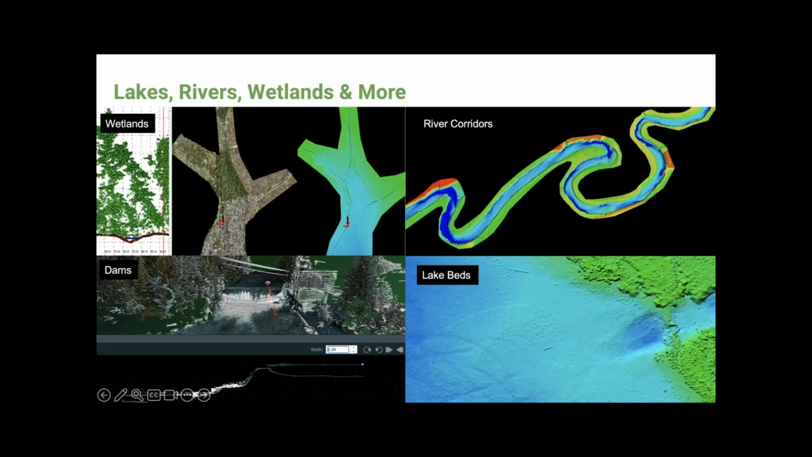And this is essentially a data set of a river corridor, and what's really nice is that you can see a lot of the geomorphic features: the erosion, the deposition, scouring. So love that one.